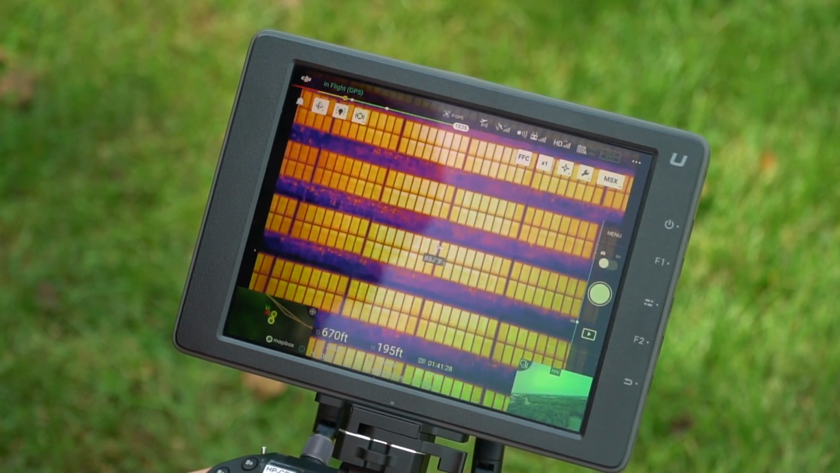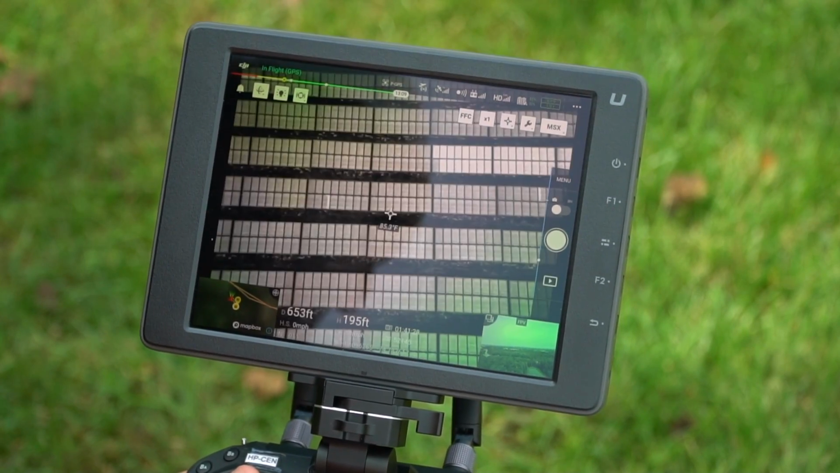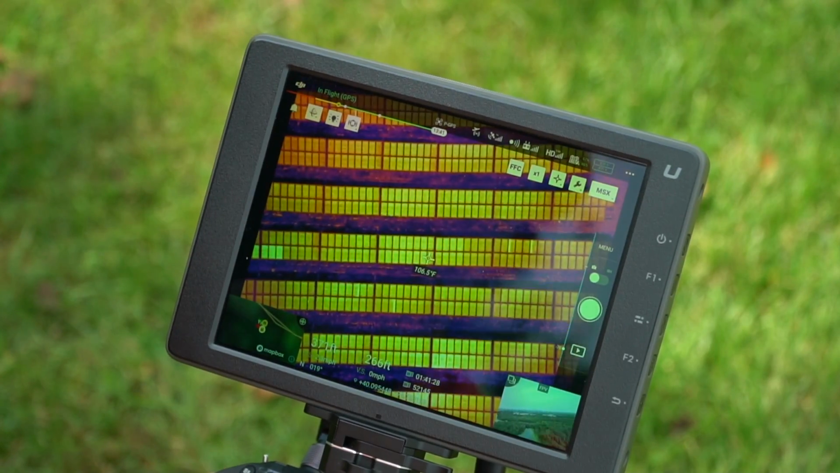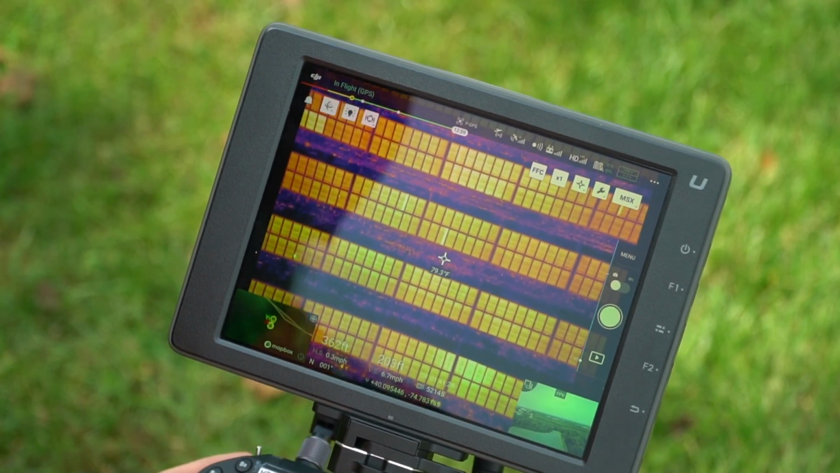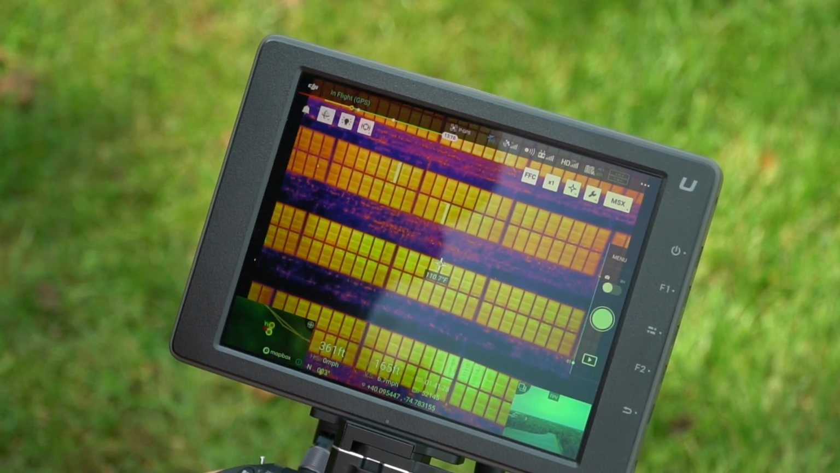And by the way, I am using the Fusion color palette now. I can switch over to black hot, and then the white hot if I wanted to. So you can see similar results with that stuff. We saw some string ones, but there are a bunch of diodes I did see. Here's 2 of them right here. Let's actually get down a lot lower. I'm at like 200 feet right now. Let's get down pretty low and take a look at this stuff.